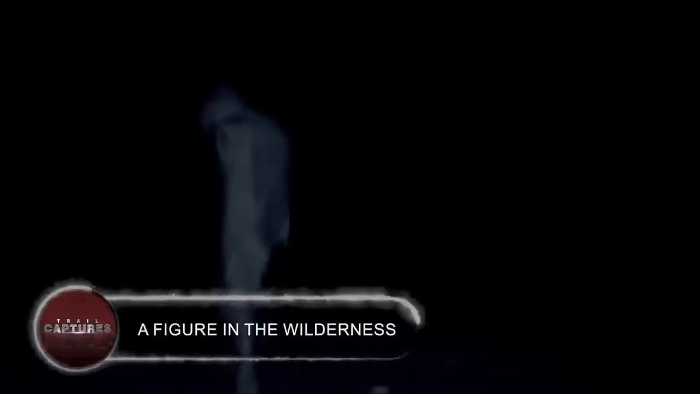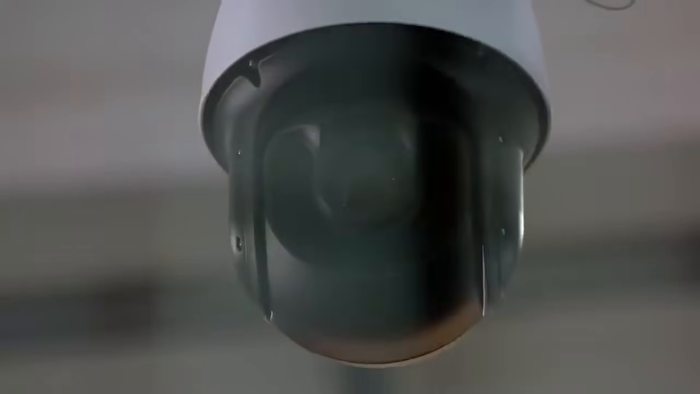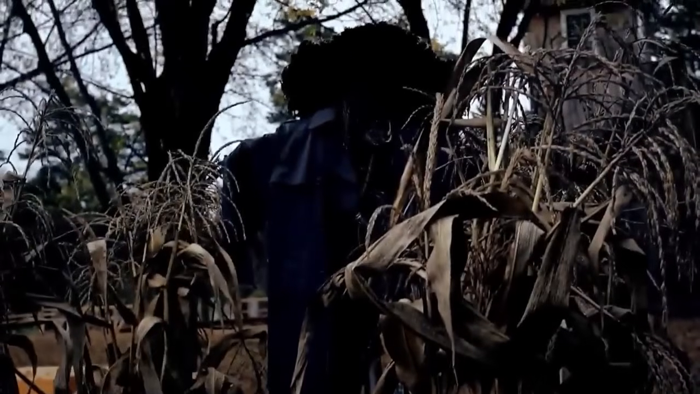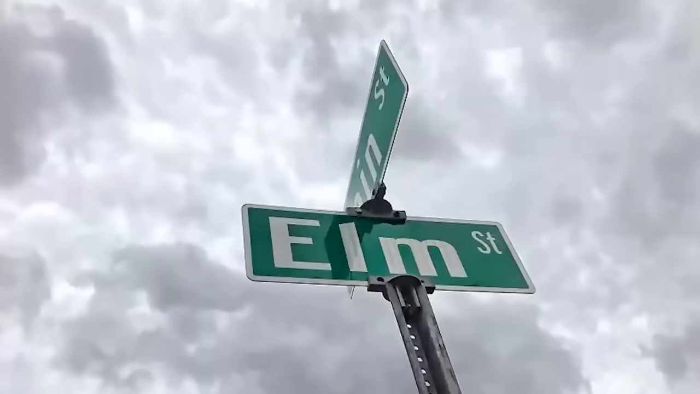A figure in the wilderness. Imagine watching your trail cam footage and coming across this strange sight. Likely, you would consider one of two options. Initially, there was a scarecrow that had unexplainably fallen from its pole, possibly to go see the magician. Alternatively, you could have a sense of being lost in a forested rendition of Elm Street.